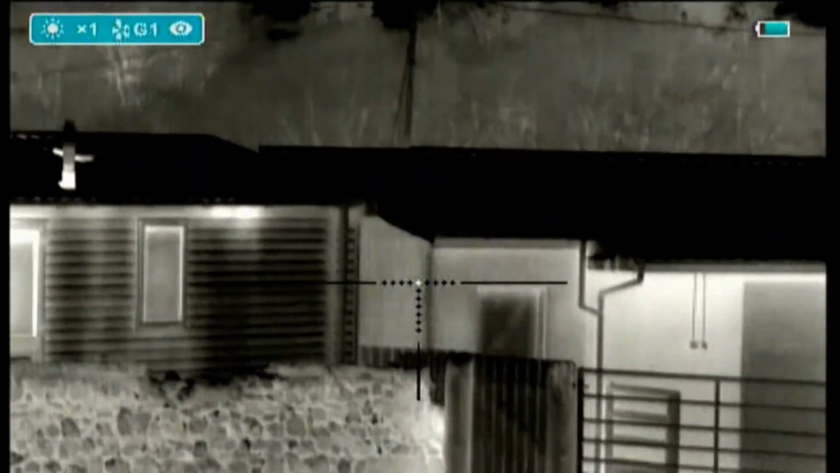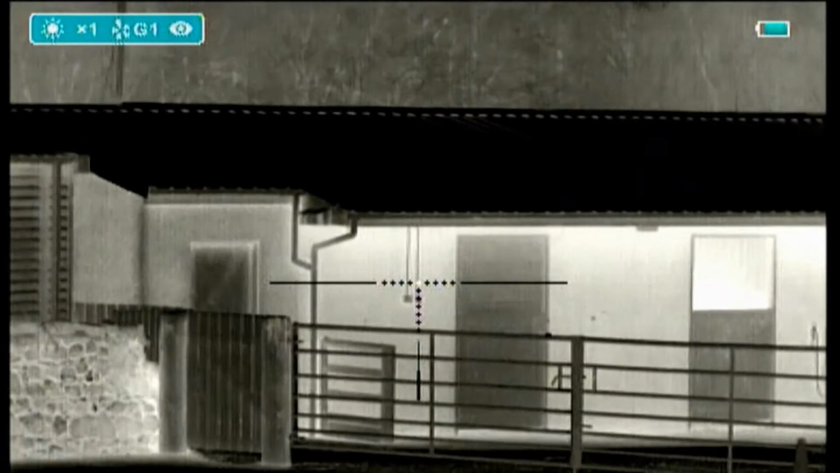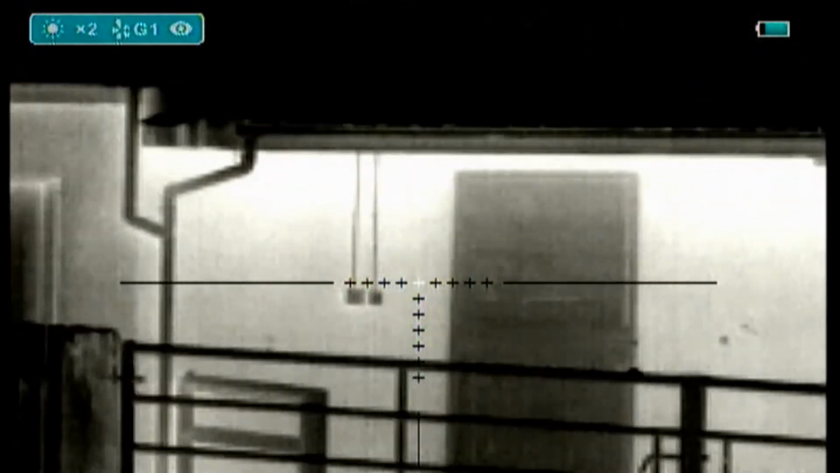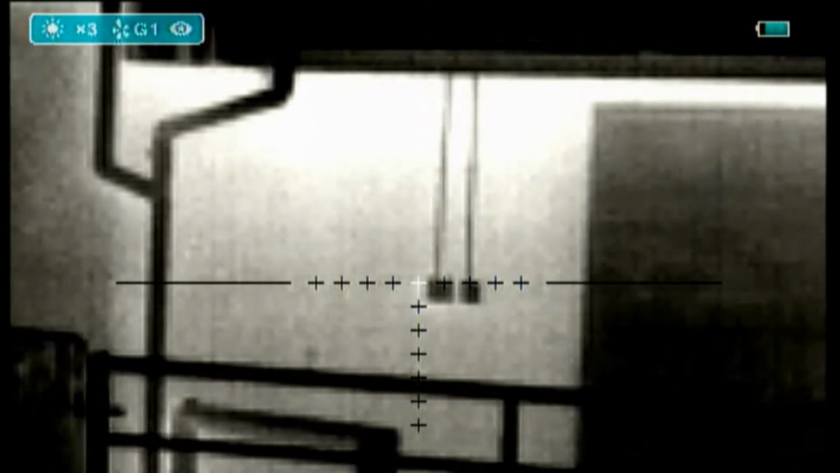Let's see how the zoom looks at those light switches. It's times 2, times 3, times 4.